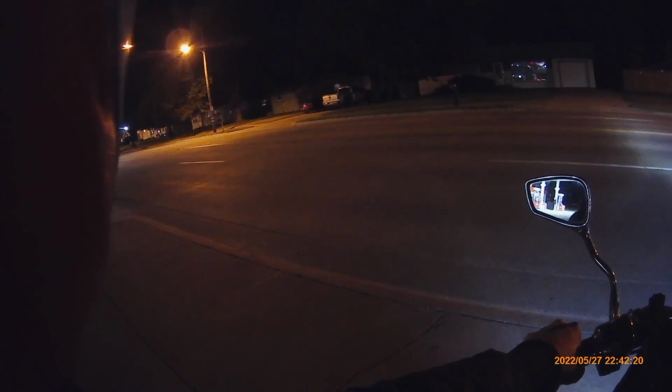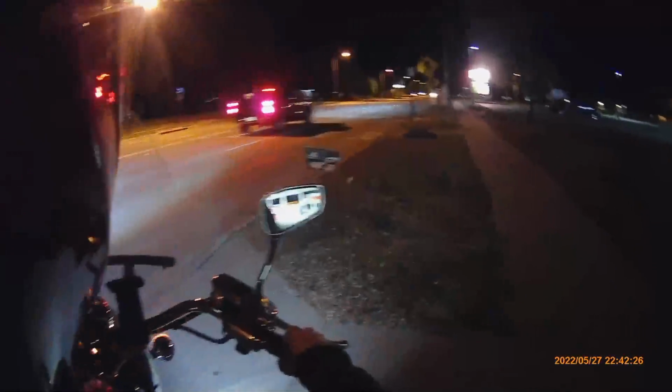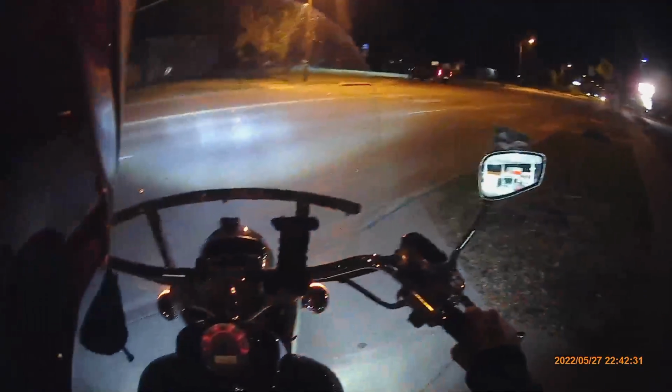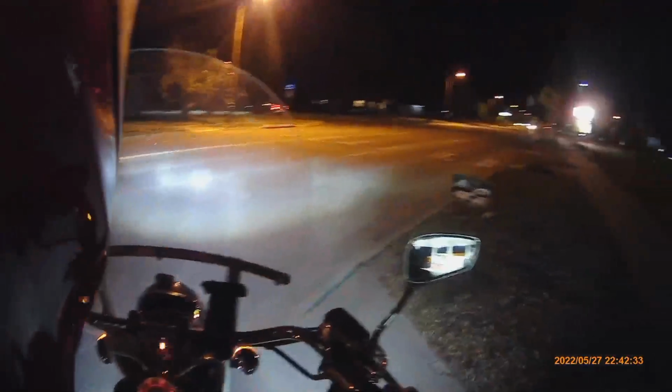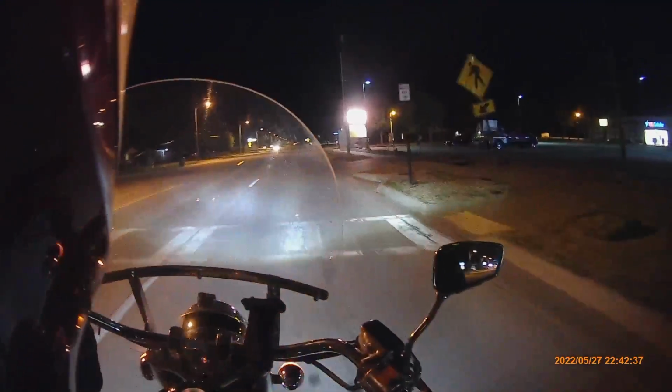I love these boots. These are the Interceptors. Walmart has them, and they're cheap. They're like 30 bucks. It's not bad. They've lasted me a really long time, but now the soles are starting to wear down on them.